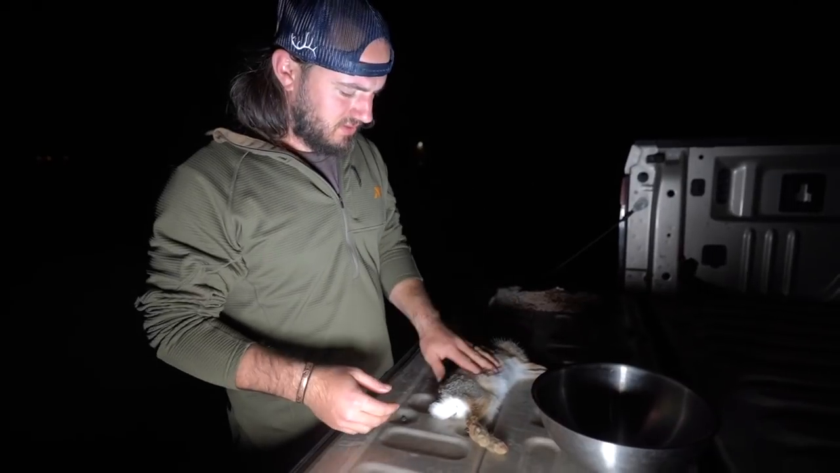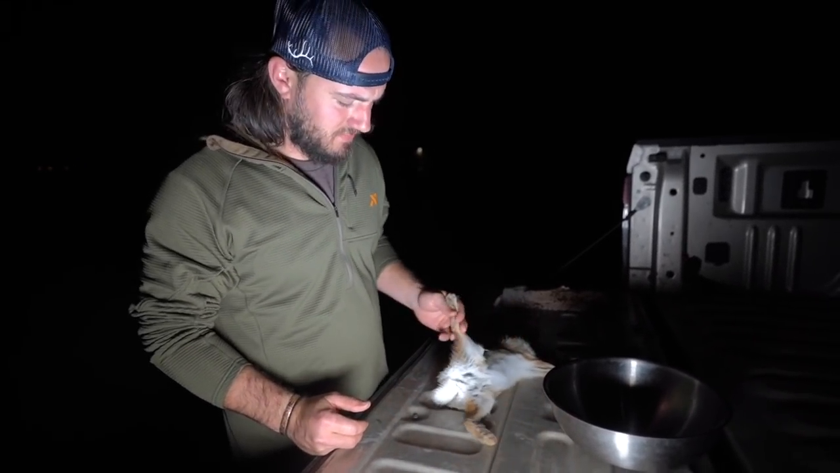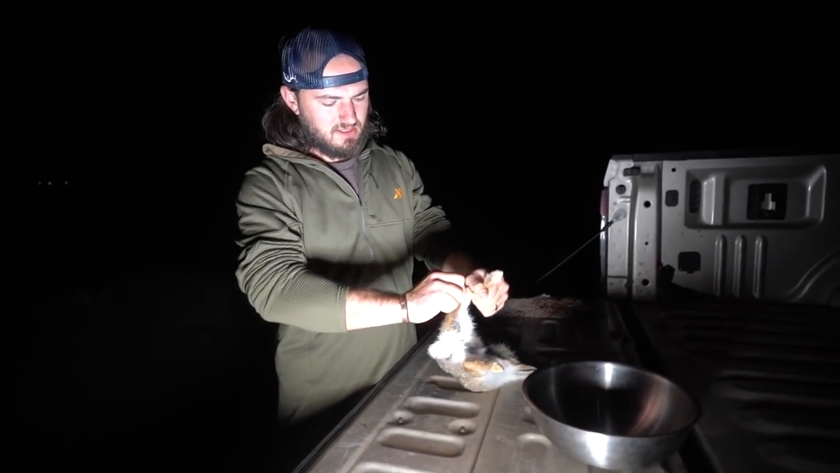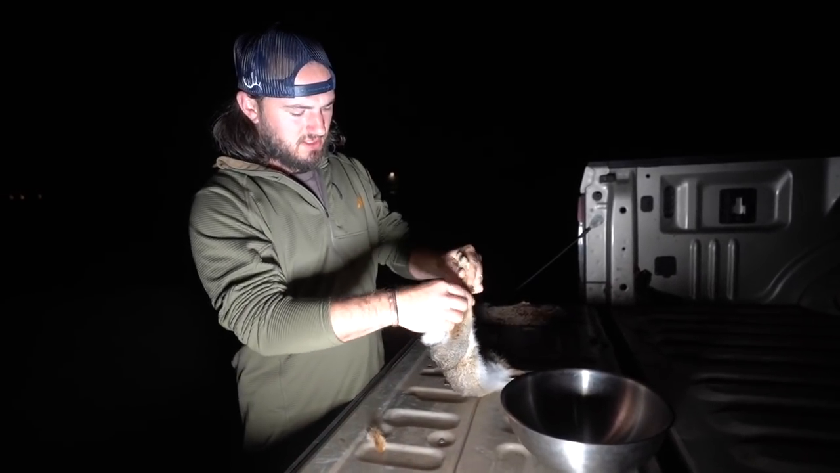So rabbits are super easy to clean. You don't need a knife. It can help in the gutting process, but basically all you do is take these legs, break that skin, pull down, and do that on both sides.